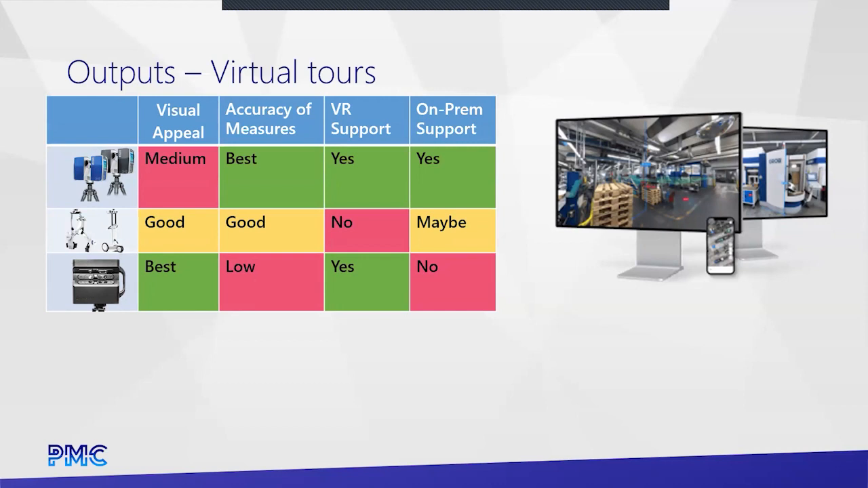Visual can matter, right? If you're in the business of high-end architecture kind of stuff, visuals are important. The Faro stuff that's out there, the Leica stuff, it's okay. It looks okay. We're gonna look at some of it in a minute. It's just not as visually nice as the other two. Naviz is better. Matterport is clearly the best, in my opinion, for the virtual tours.